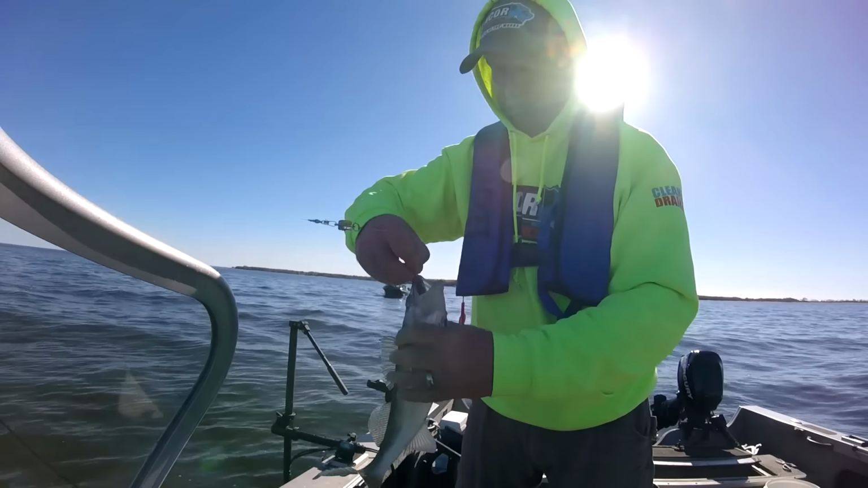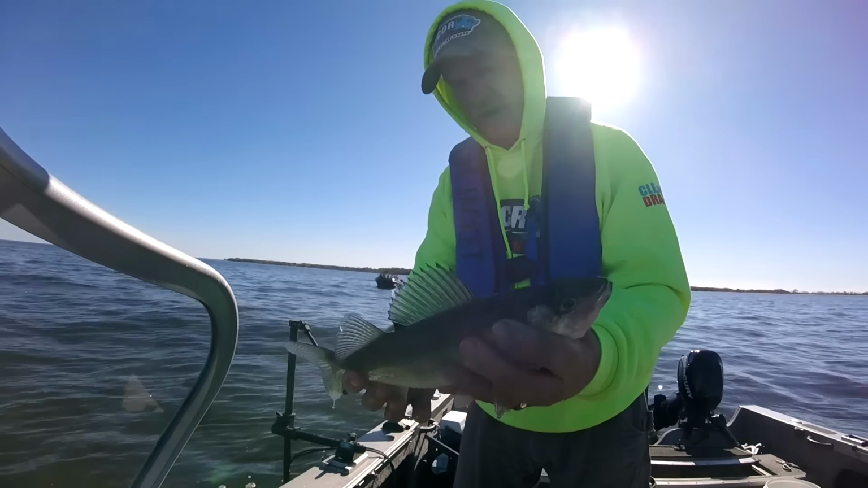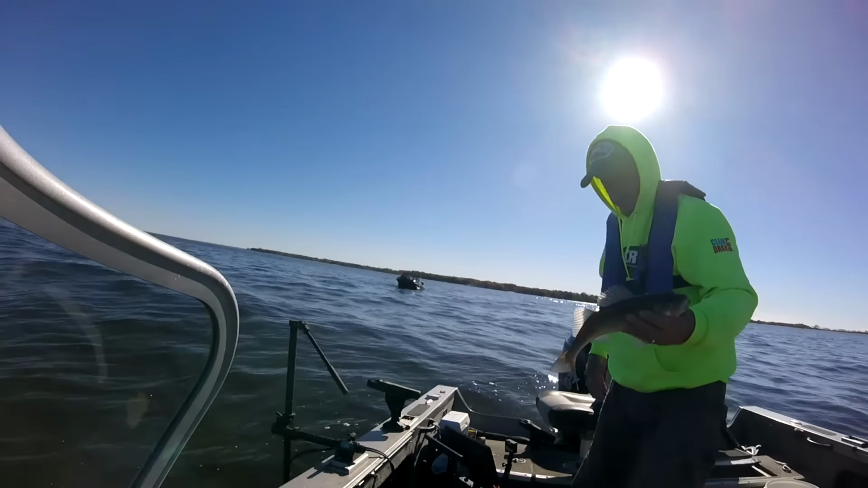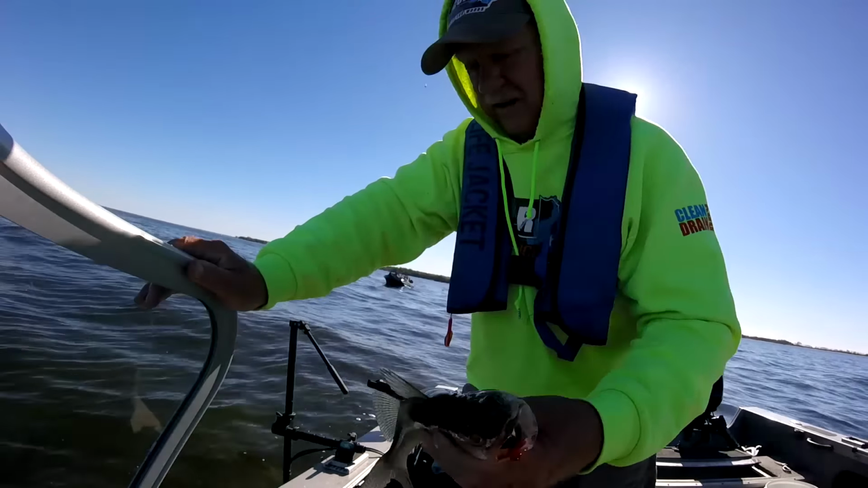this is another 16-inch size walleye. Very nice. These are in nice shape. I'll measure them. I'm terrible at guessing the length. Okay, well this one just touches 15. It's a beautiful, thick, fat keeper walleye.